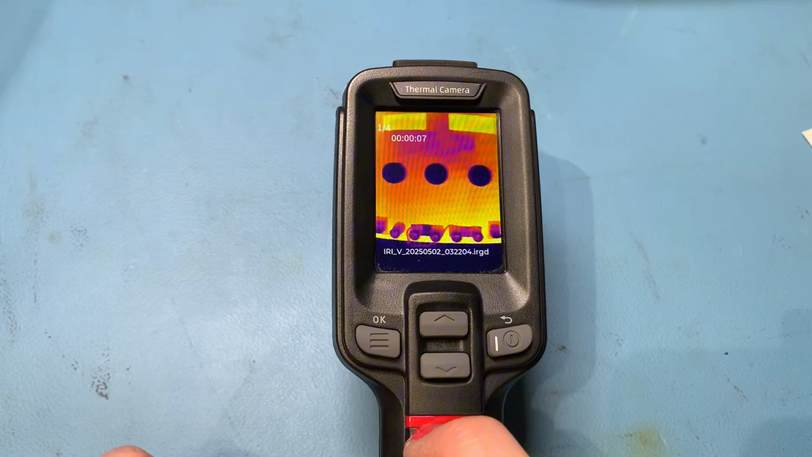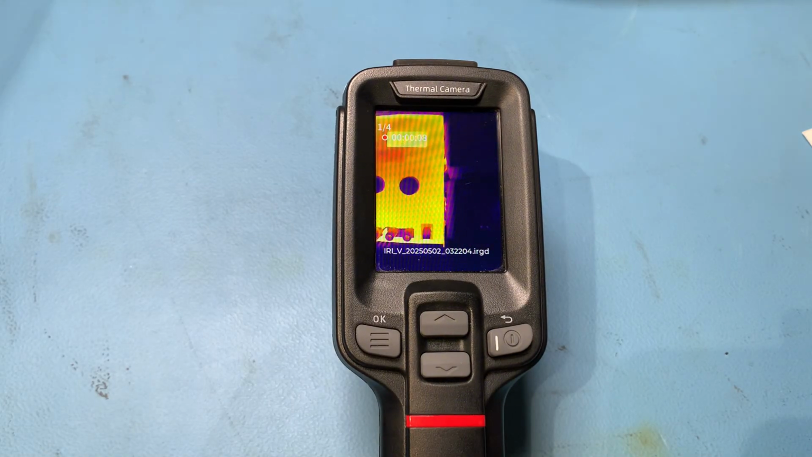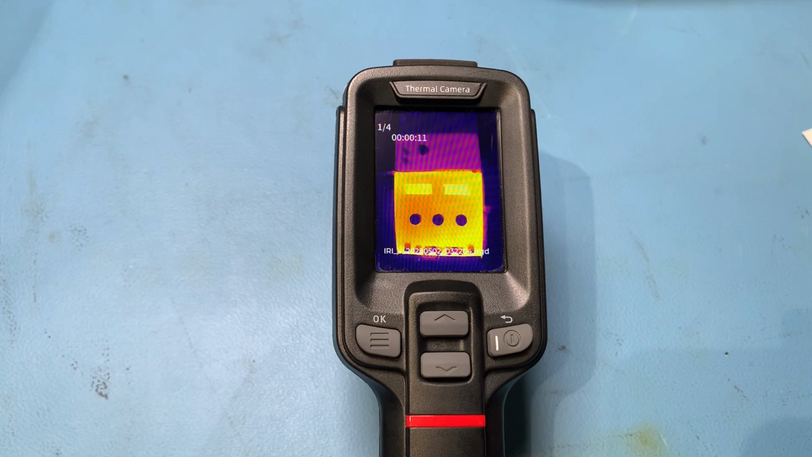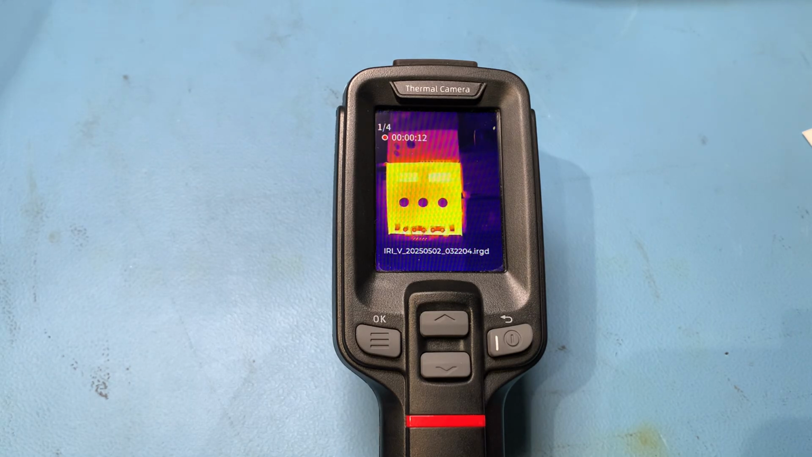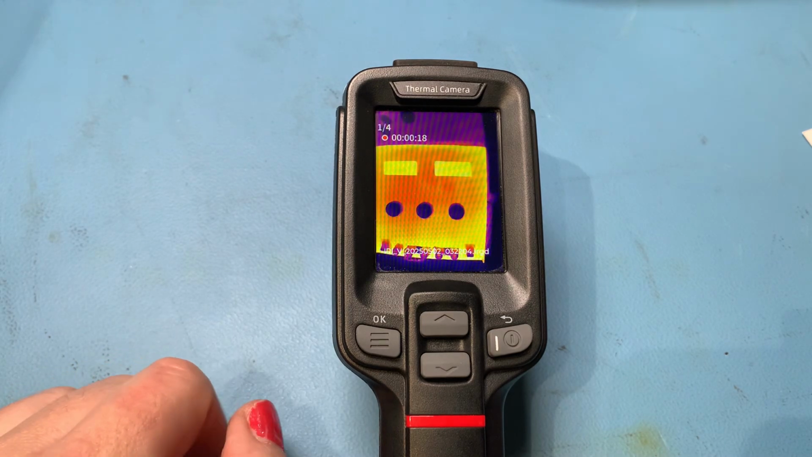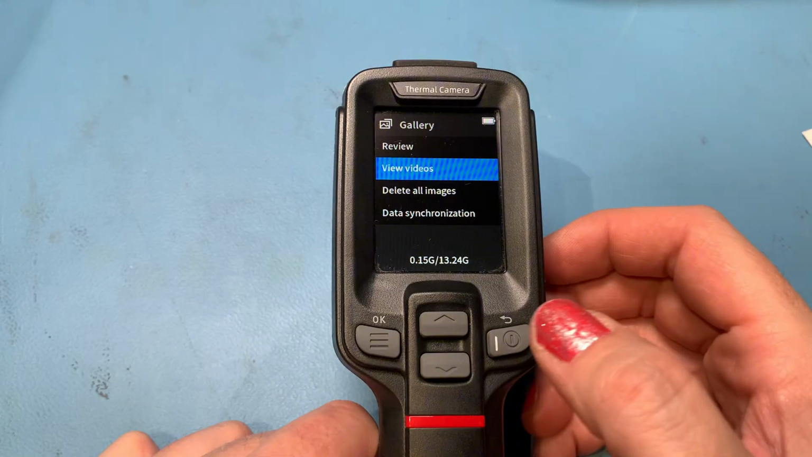It's quite nice that you can review that back, especially if something happens at a certain moment, like something goes short when you turn something on, or some temperature suddenly changes for some reason. You can capture that and review it back. And like I said, in the software you can analyze all the different temperatures and stuff as well, which is really cool. So that's your video playback.